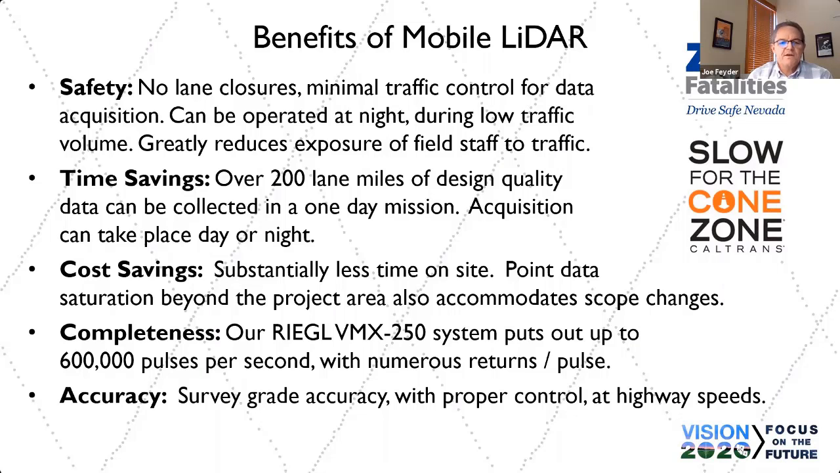Time savings, yes, there could be time savings primarily in the field, depending on the level of detail in the office. You're going to be spending time in the office drawing the mapping from a point cloud, or you spend that time with boots on the ground. So there is a time savings. And again, cost savings, a lot of times it depends on the site.